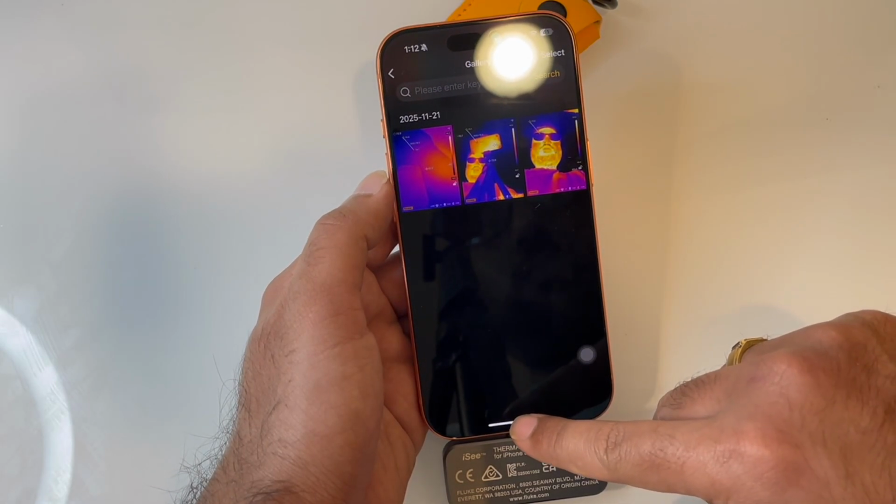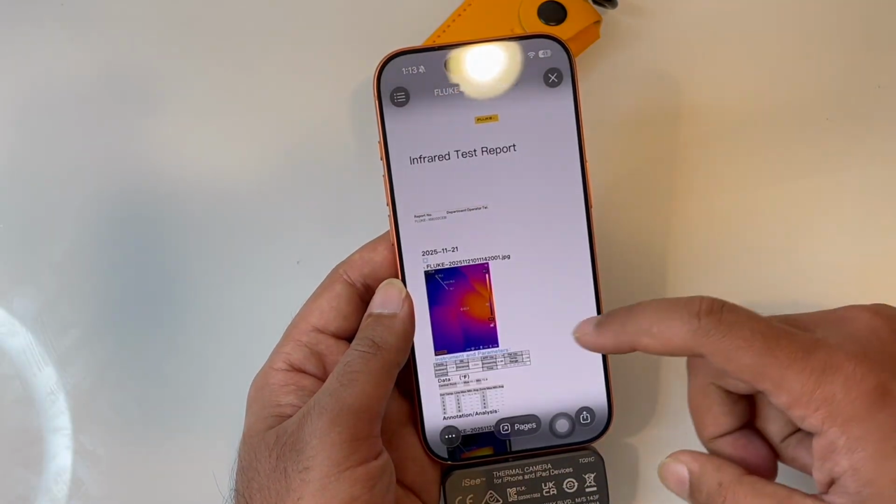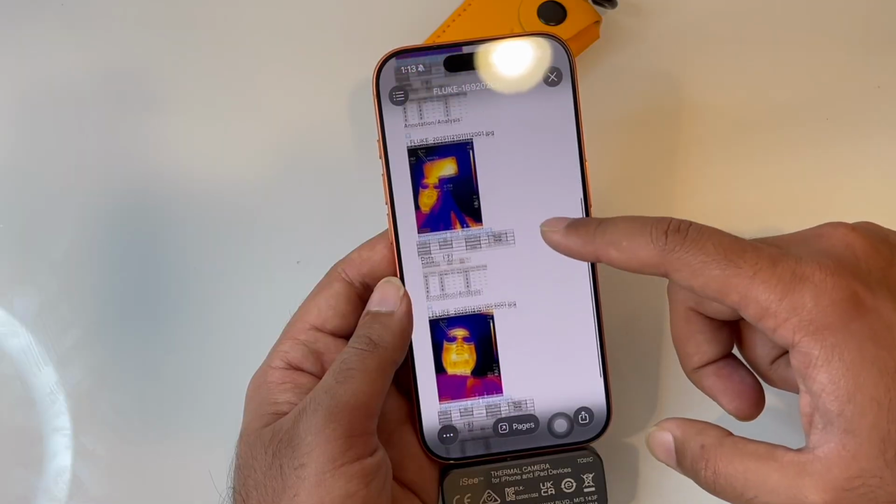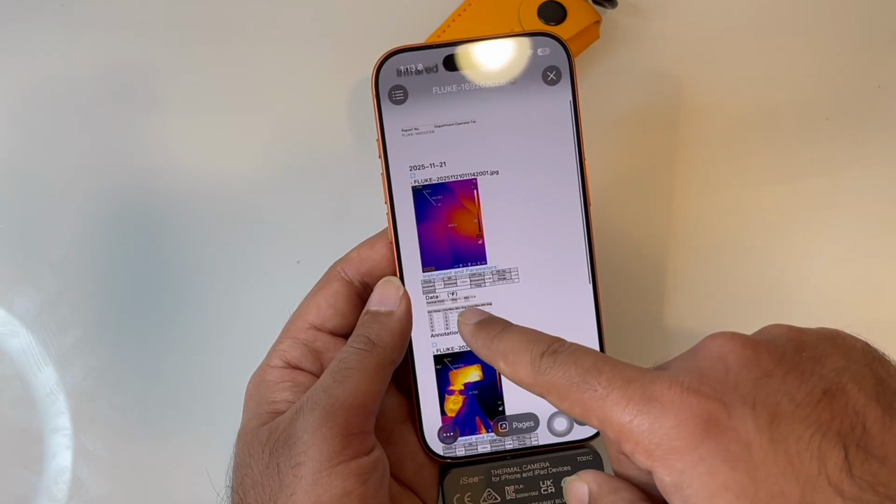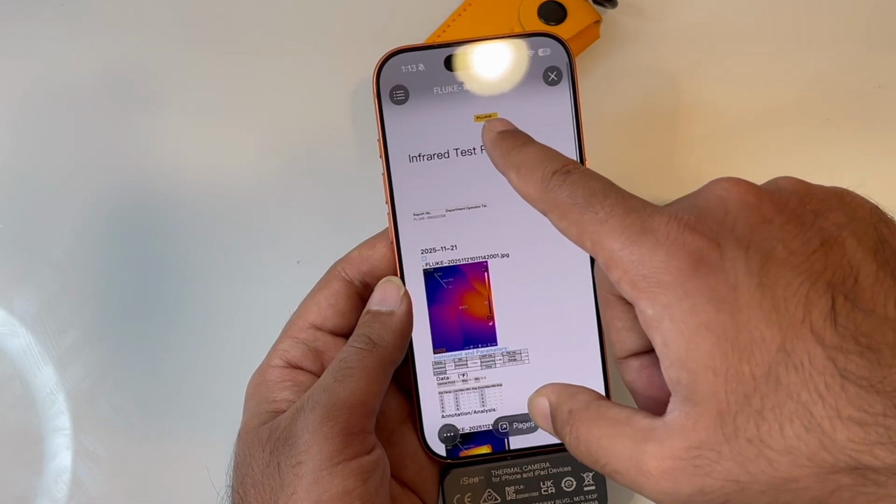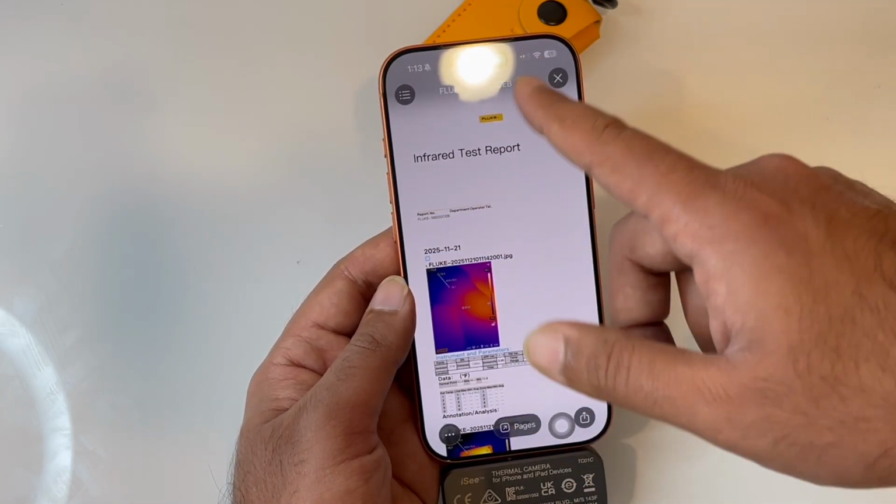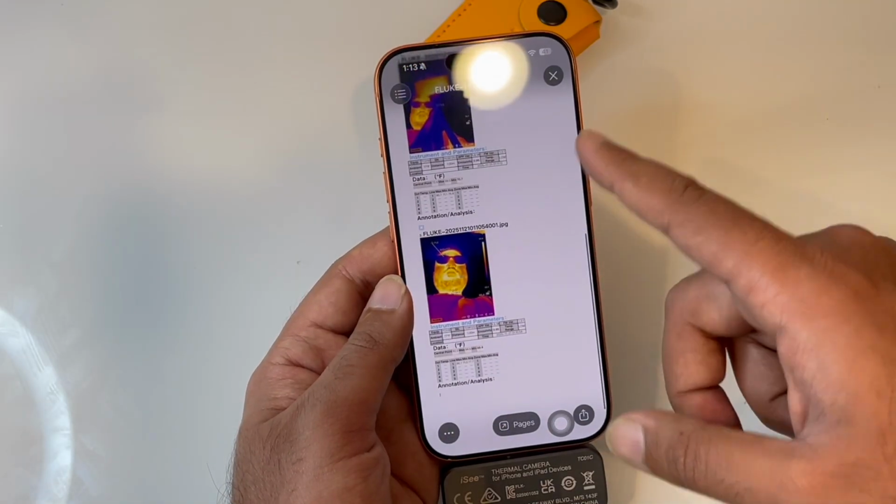And then if I pull that, so if I go to files and then click on the file here, these are all the images which were taken, and it nicely puts a report with all the parameters, even puts in a tabular format, and then there is a Fluke watermark here as well, which you can remove and you can put your own company watermark. So this is pretty neat.